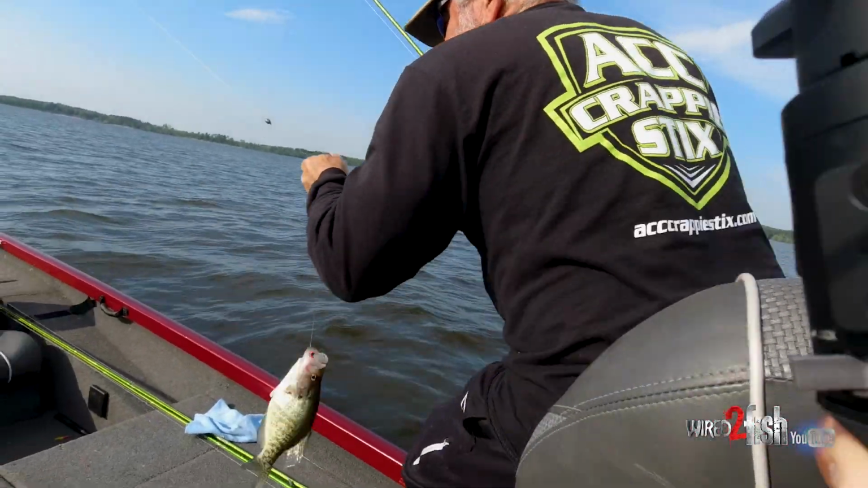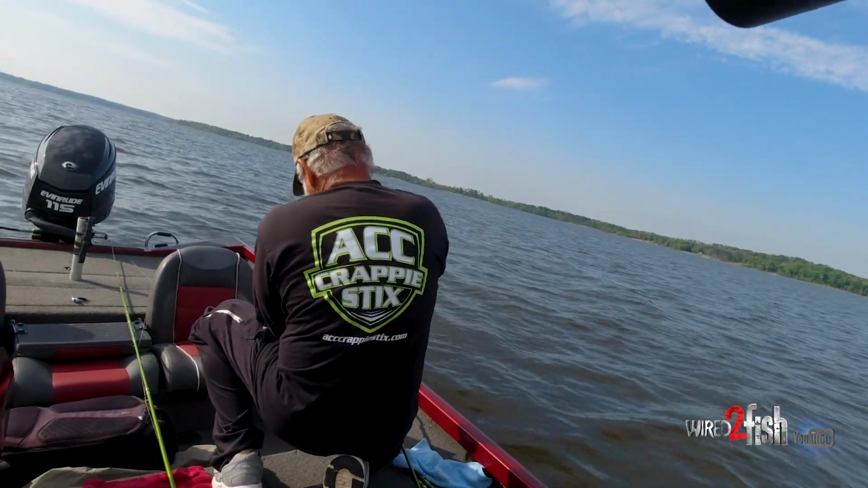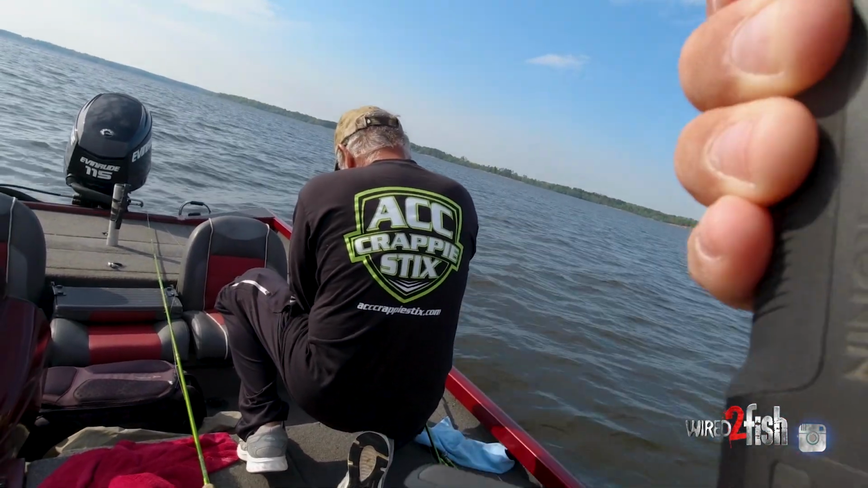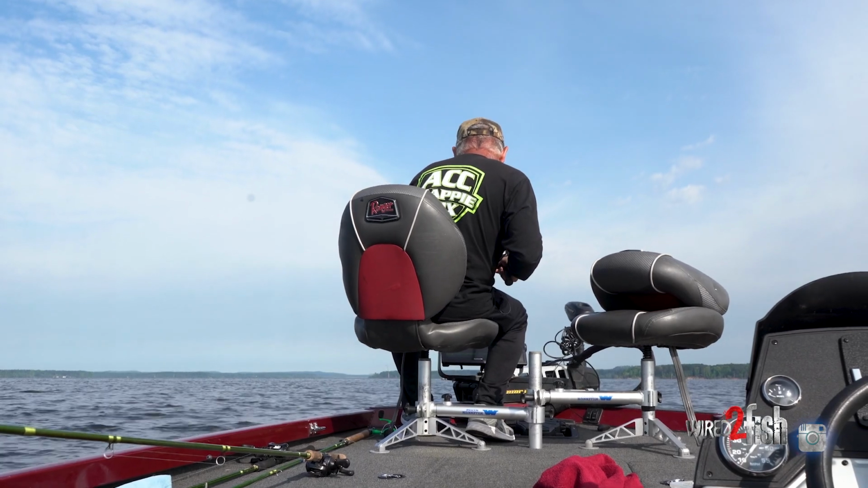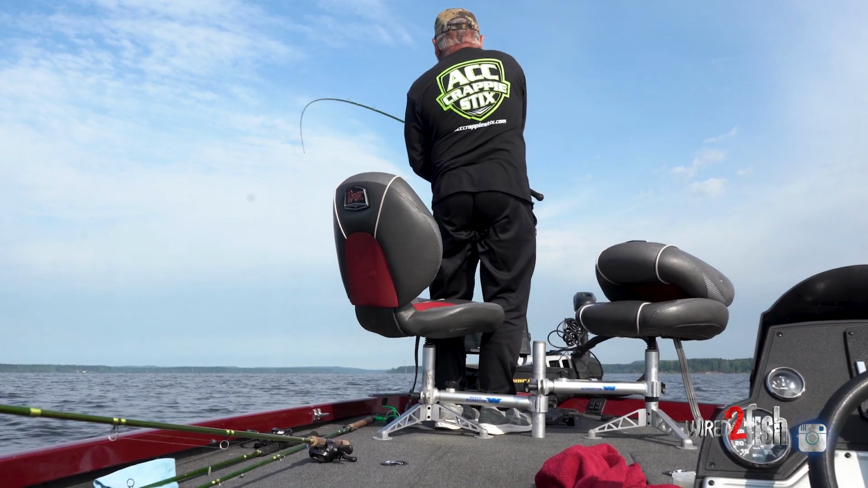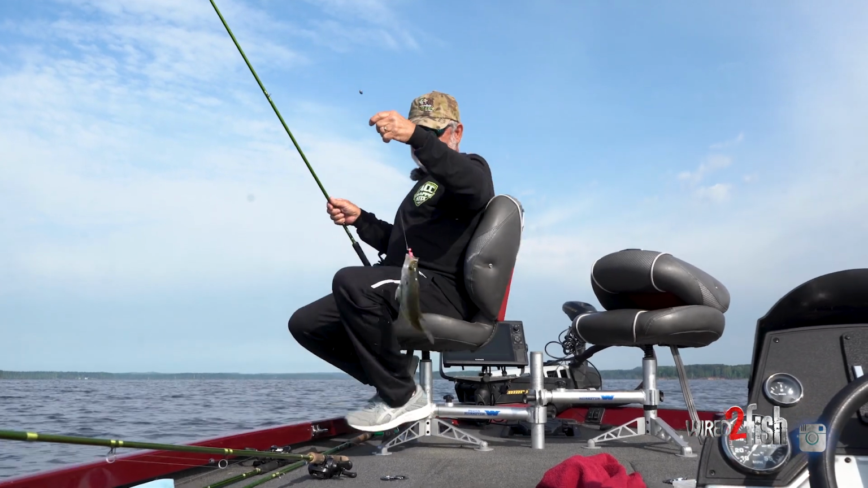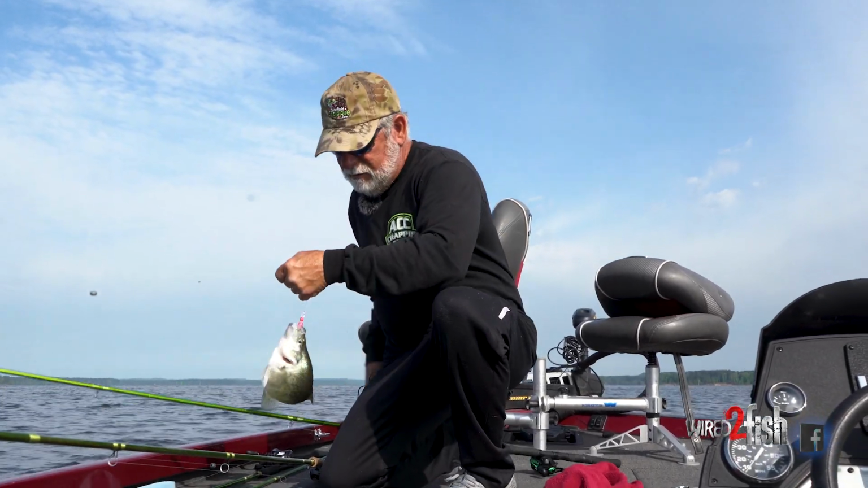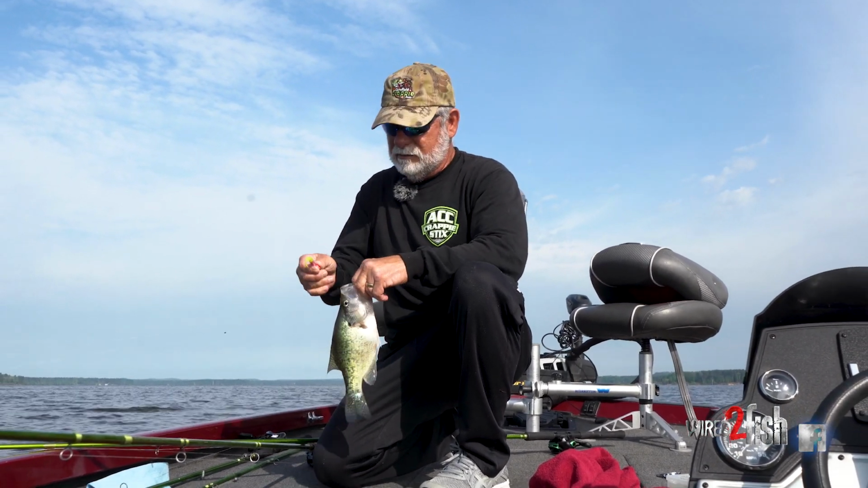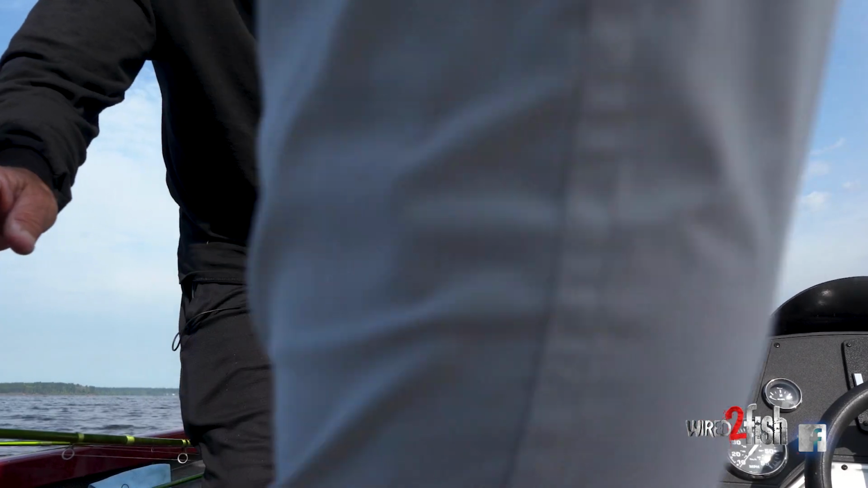Okay, we got to go find some big fish now. Those go with 2 pounders. I like that. He hit though. He's not as big as I thought. He's almost a throwback. But he's legal. They have to be 10 inches, by the way. Yeah, that's all they are. He's probably about, he might be 12.